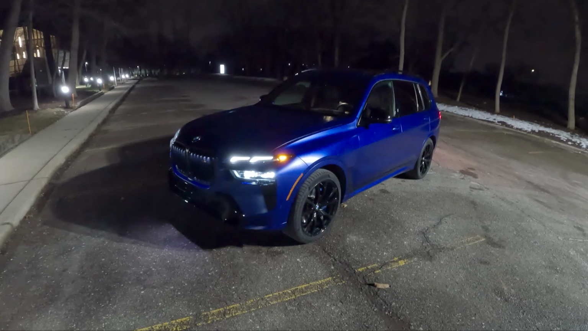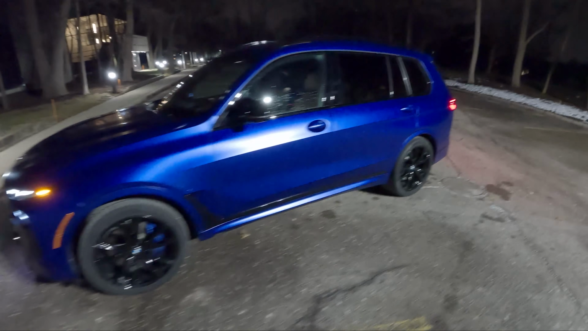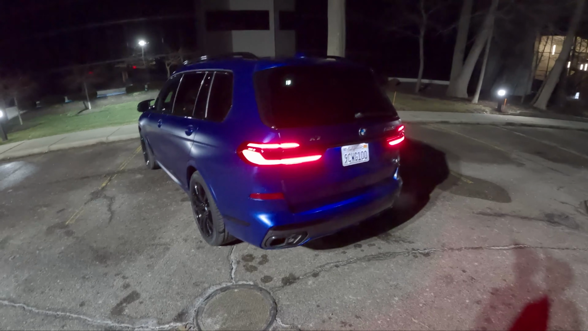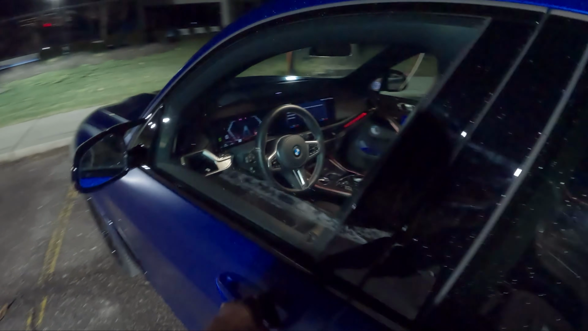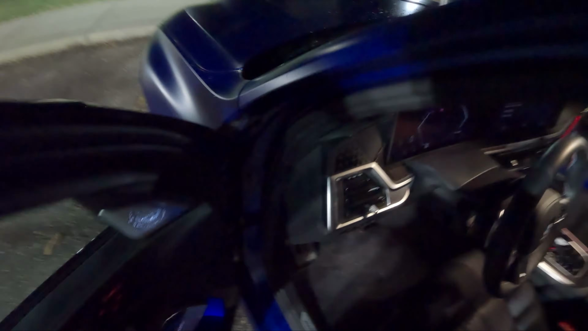I don't mind the new front end on this X7. I think it's actually growing on me a little bit. The grille isn't too much larger than it used to be. I think it's probably about the same size. I'm not sure how well this color fits this car, but it definitely makes a statement. I would probably swing for something in a little bit more of a subtle shade of gray or dark, and I think that'd be a pretty sharp looking SUV.